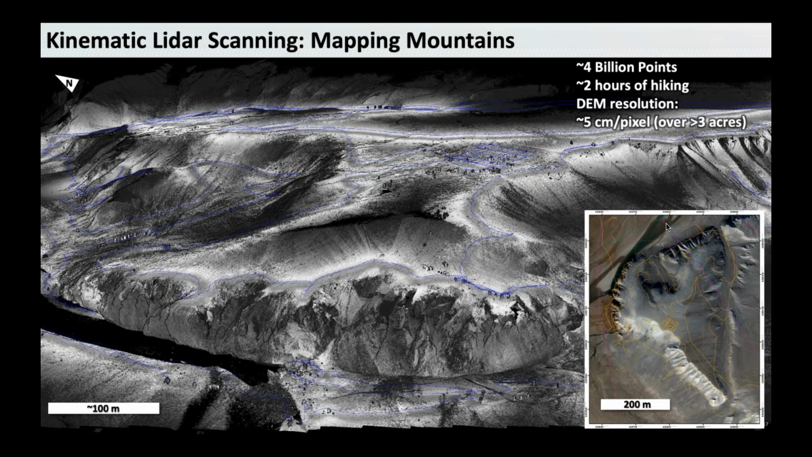Took us about 2 hours of just wandering around. The blue line there is essentially the path that we walked. We can cover highs and lows and get close to cliff faces for extra detail to do geologic analyses and understand patterns over large areas. The cloud here is about 4 billion points.